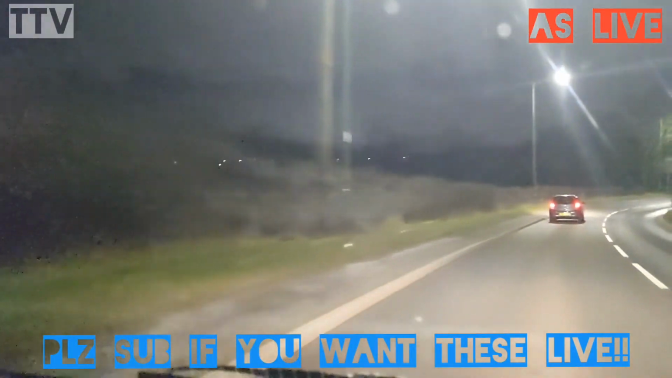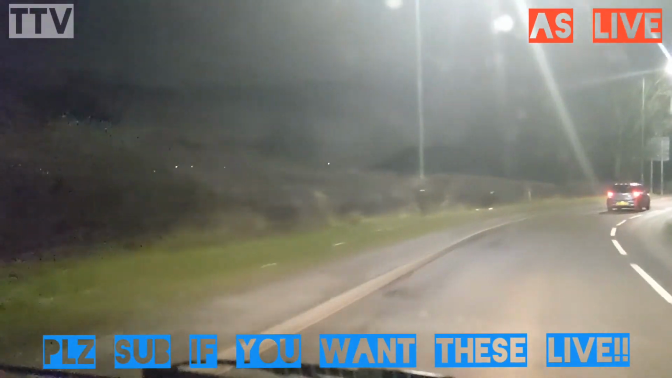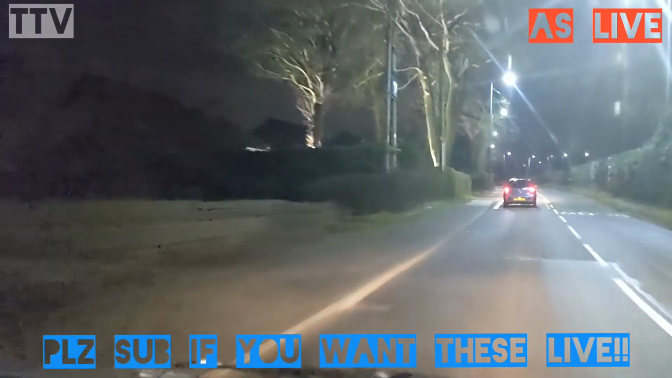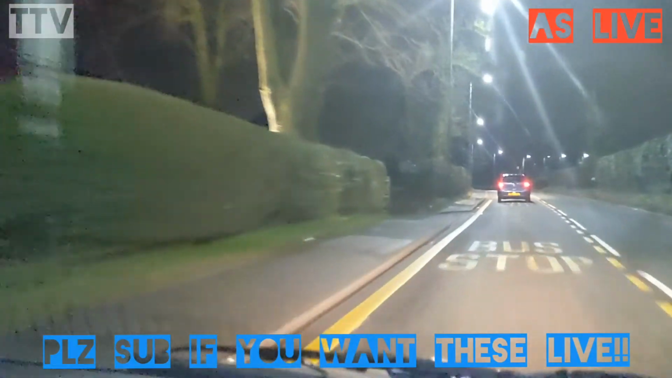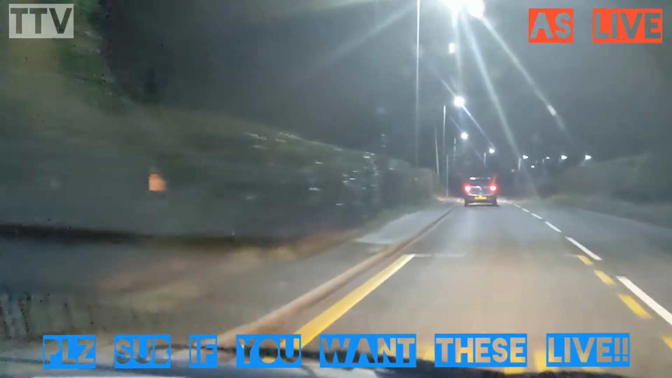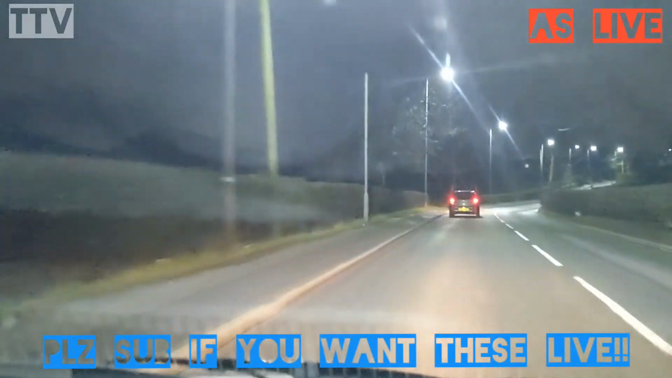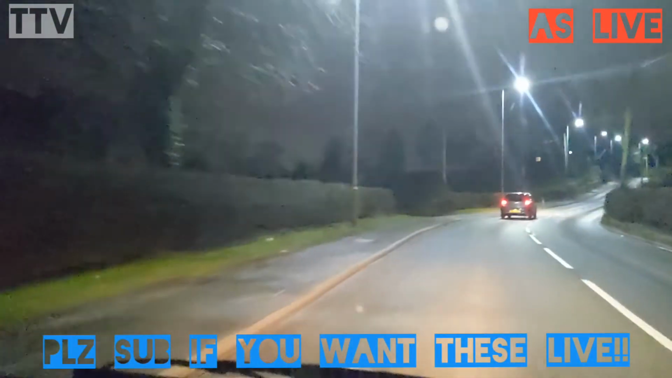Sometimes you end up in a line of cars doing 35, 40 around here. This guy is sticking to the speed limit, which is good. You kind of feel obliged sometimes when you're in a big line of cars not to be the car that slows down in the middle of it. And we come up the hill and we're back into civilization.